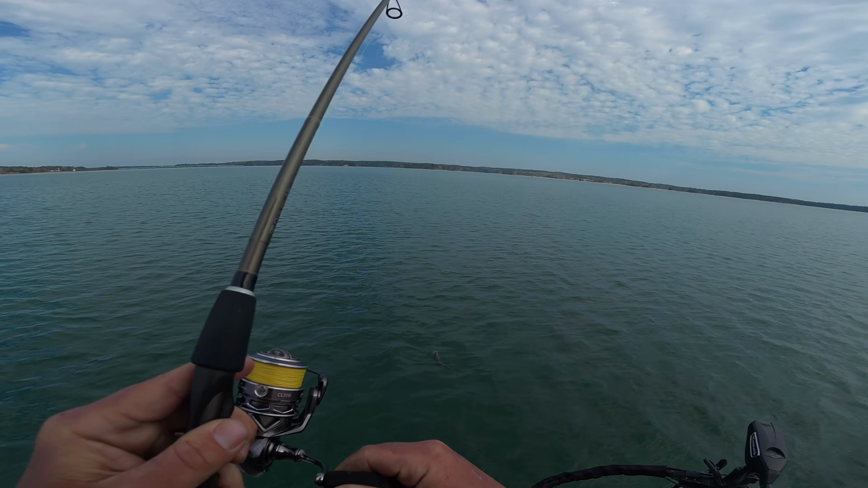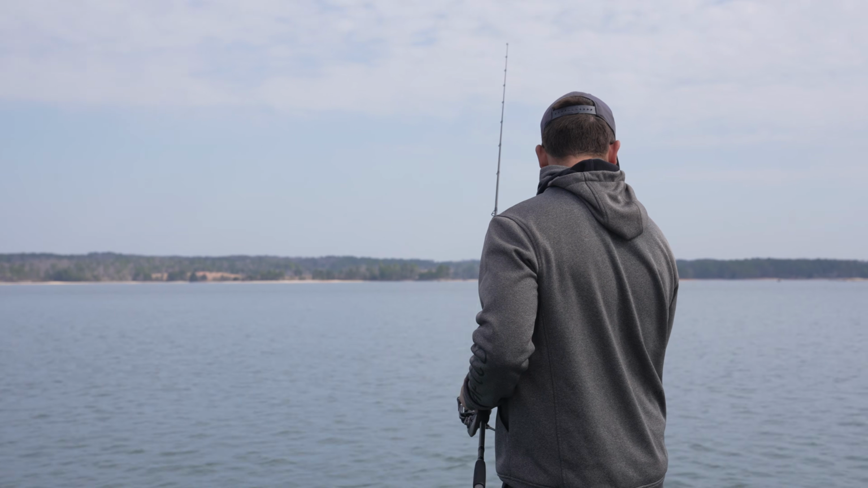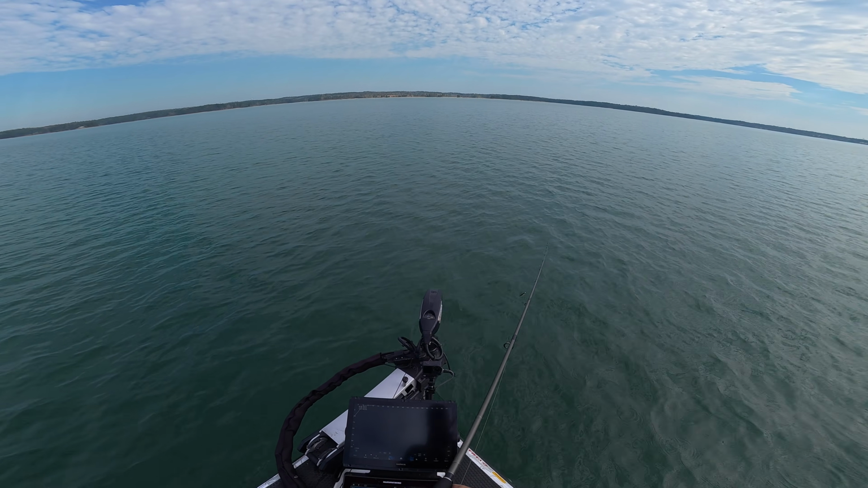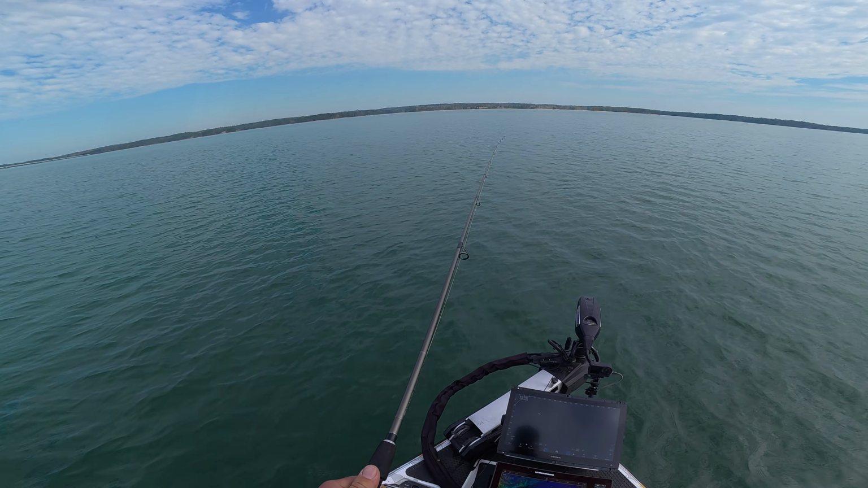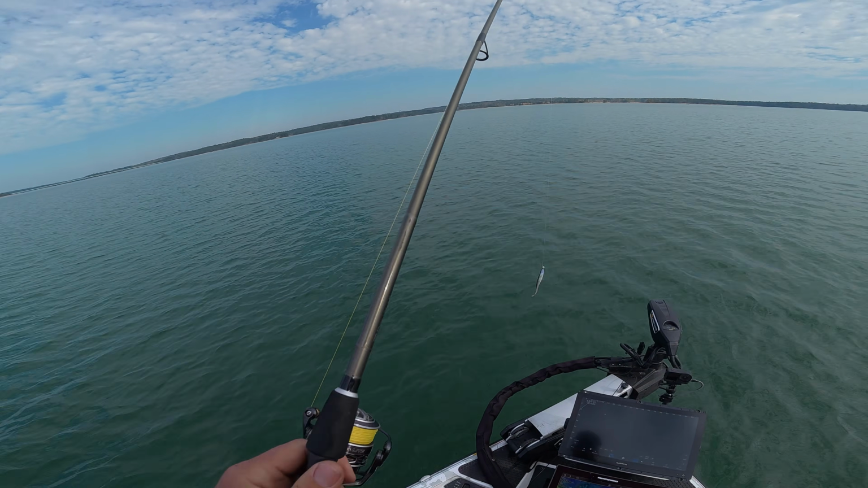Wow. Wow, that fish was small. I mean, like, that was wow. Oh, we got another one. Here he comes. He sees it. He nipped at it, didn't get it.